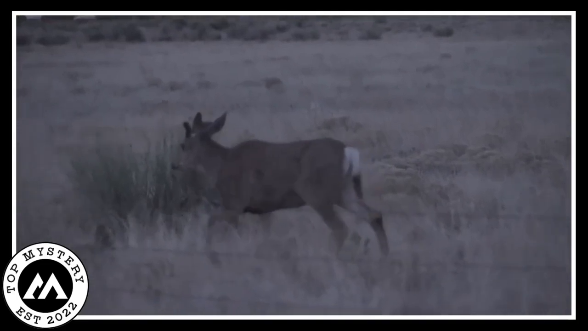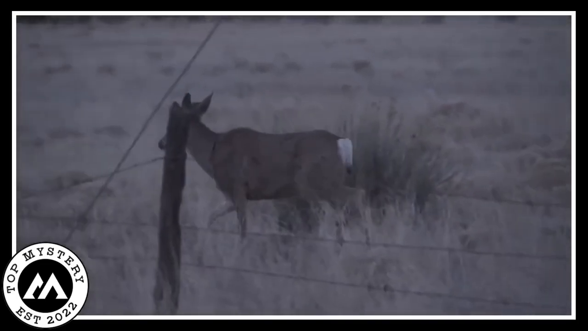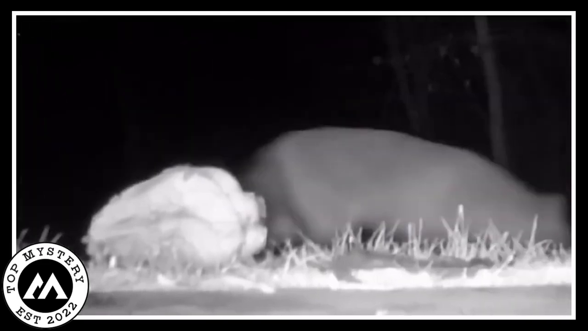The video is making the rounds and folks are scratching their heads trying to ID this thing. It's got that deer vibe with a dash of fox flair, but it's the ultimate mystery guest at this wildlife party. So yeah, mystery creature videos, not for the faint of heart. Maybe one day someone will crack the case and tell us what's really going on in those fields. Until then, let the guessing games continue.